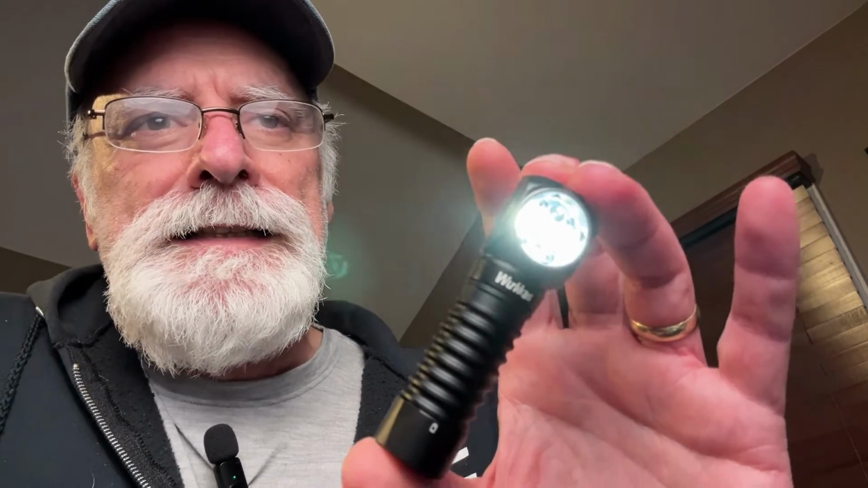So you can use a 14500 lithium ion battery in here, or a AA battery. So it gives you the option of having a AA, if your lithium ion goes dead, you can go to AA. It's not going to give you the same output that the lithium ion will, but it works relatively nicely.